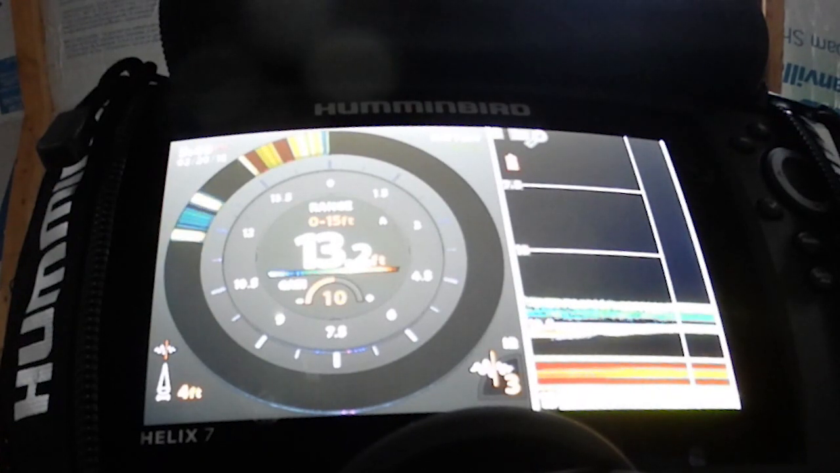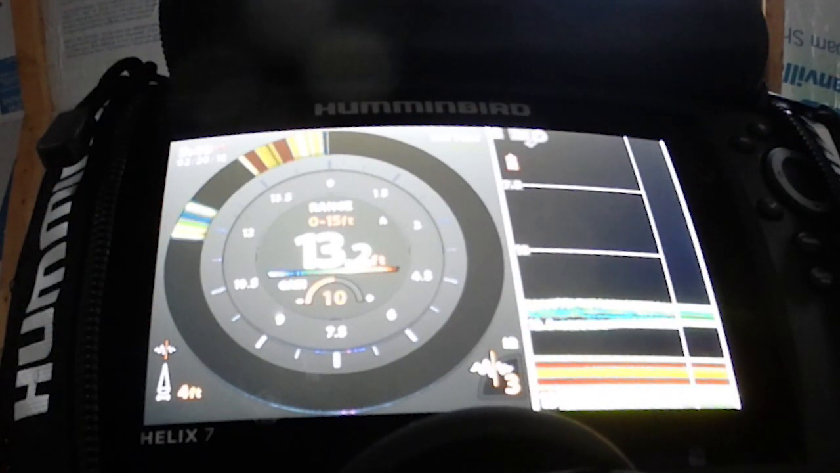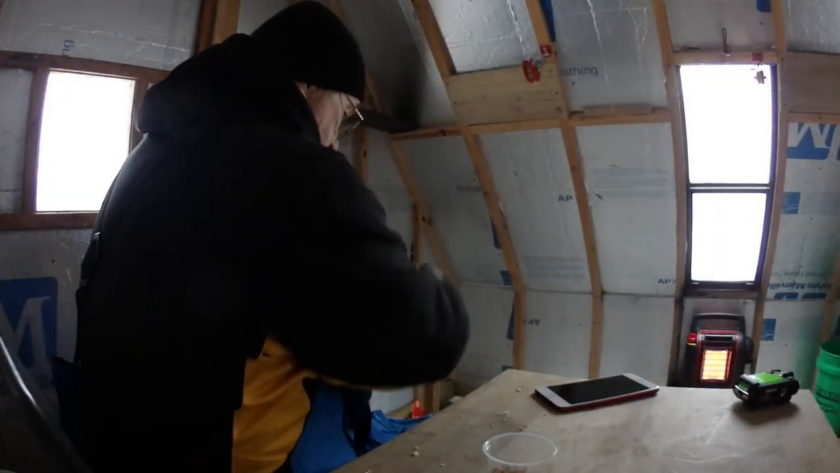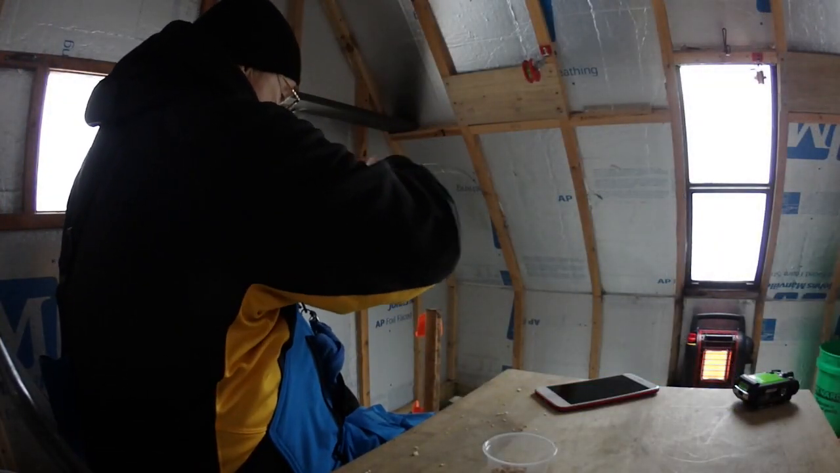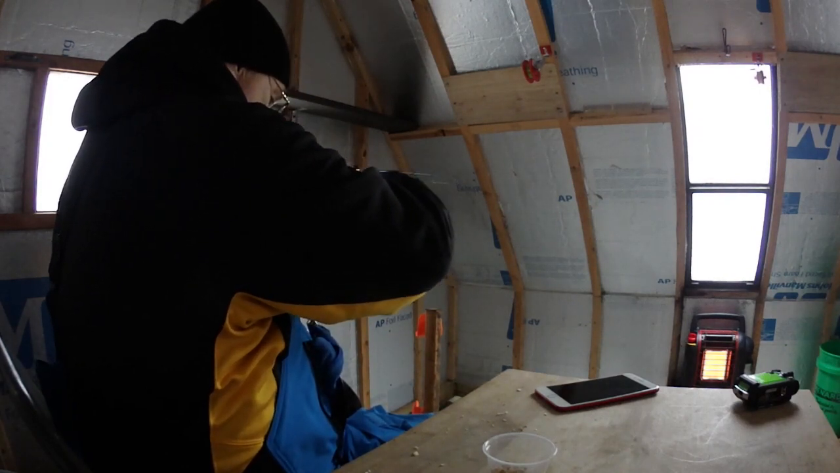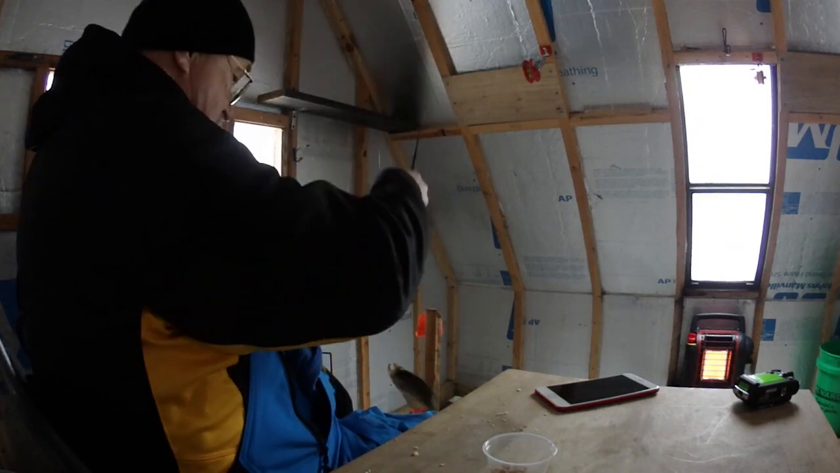The sonar signal is a cone, and right from the center of the transducer, that's the most direct signal, and therefore the brightest and also the shallowest on the screen. It'll appear to be right at the exact depth. And I caught another one. It came up and smoked it. This one's a nice crappie.